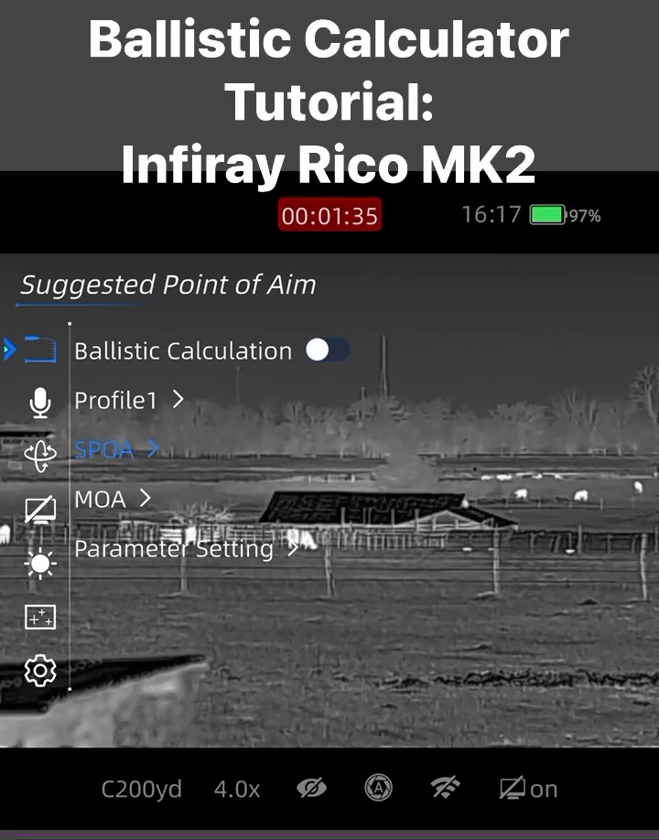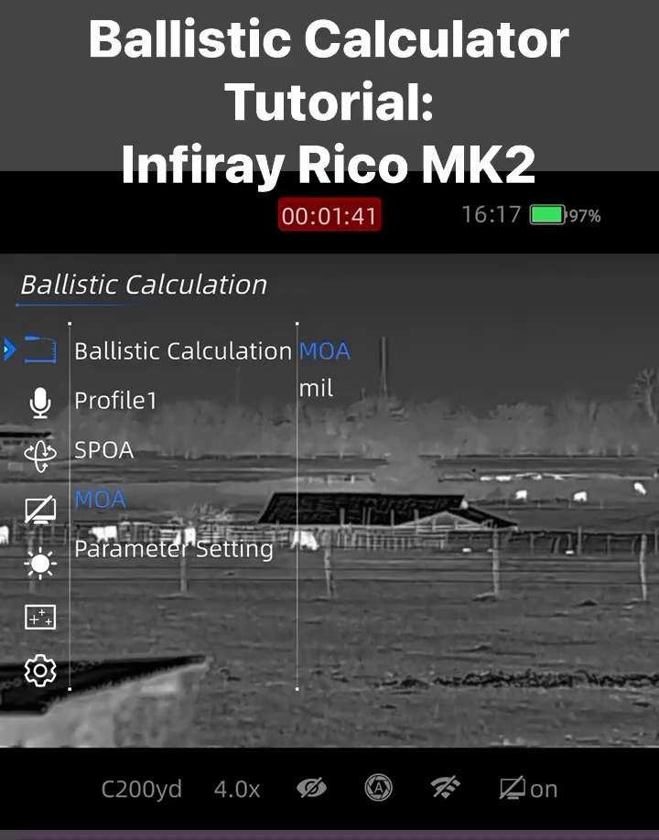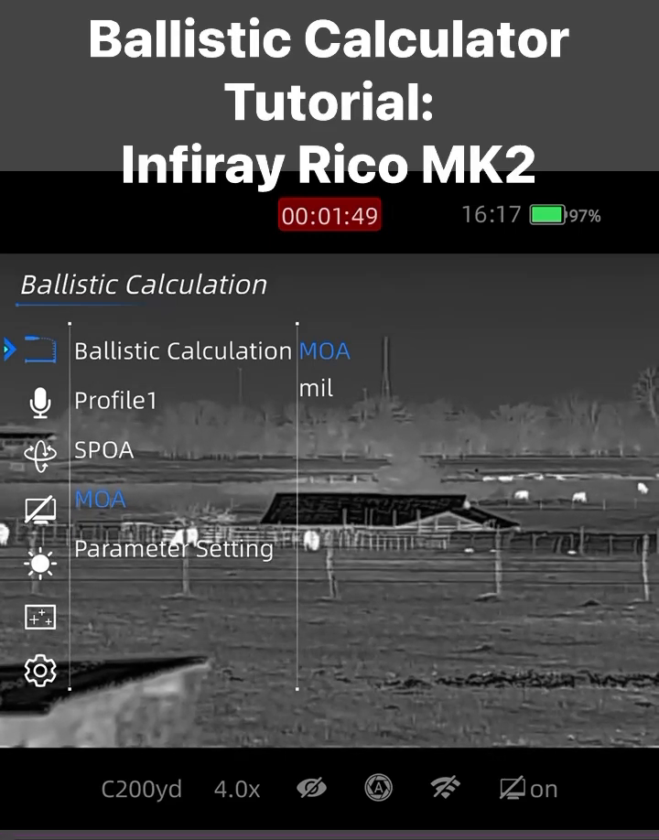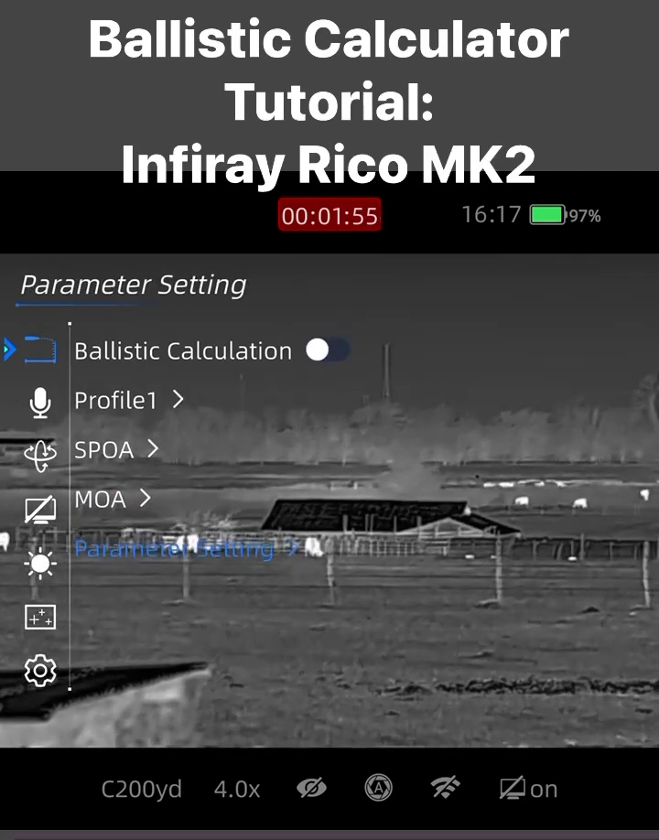with a long press. Then you can choose if you would like MOA or mil. I'm running MOA for this. We'll back out of here. We'll select it and then back out. Then you can go to the parameter settings.